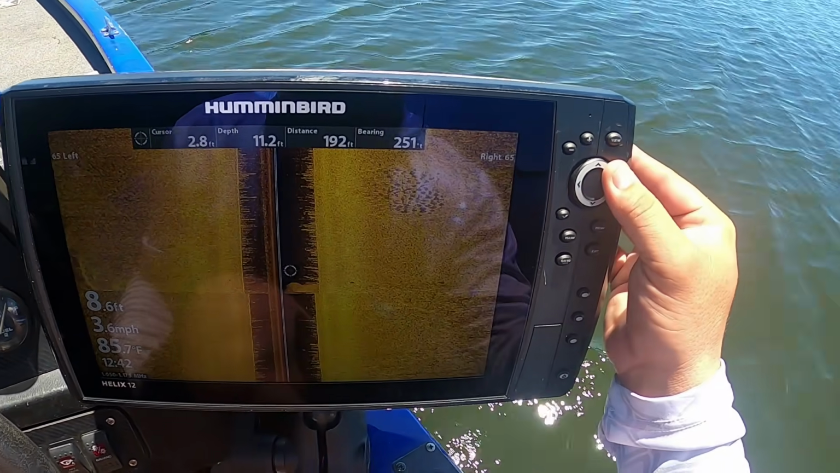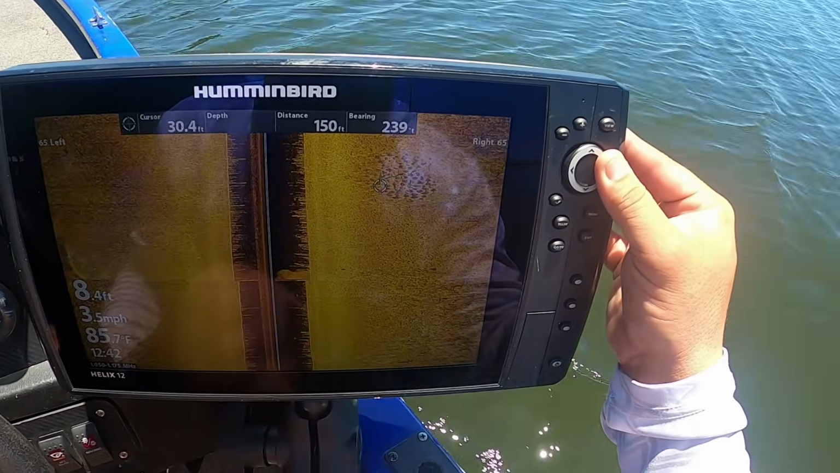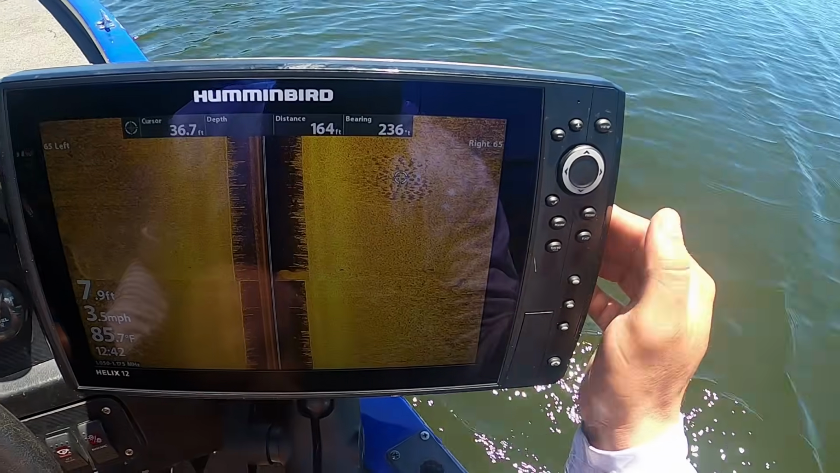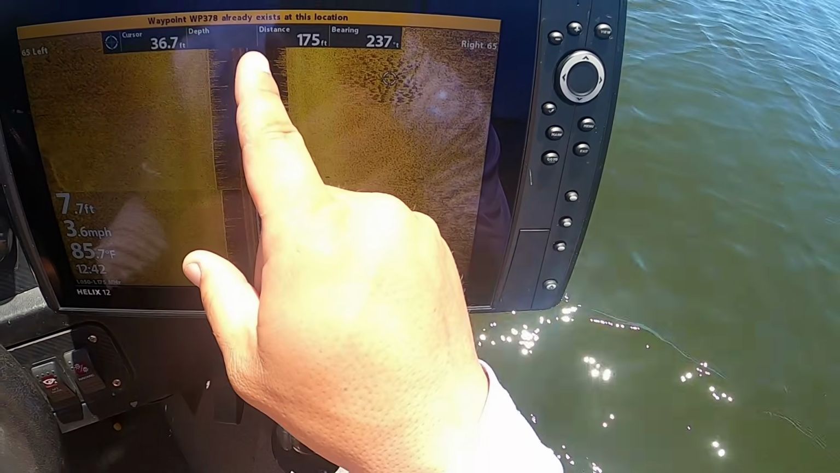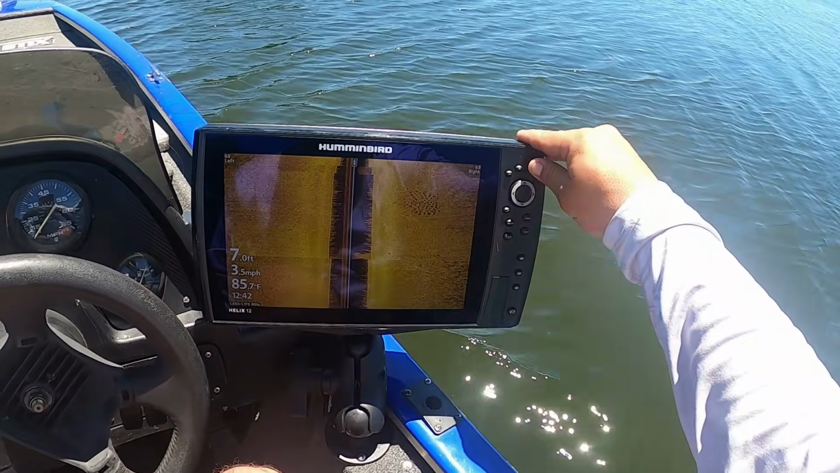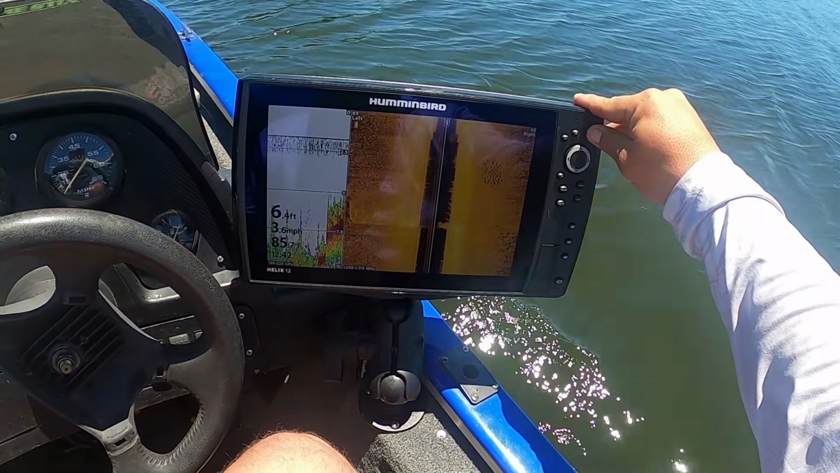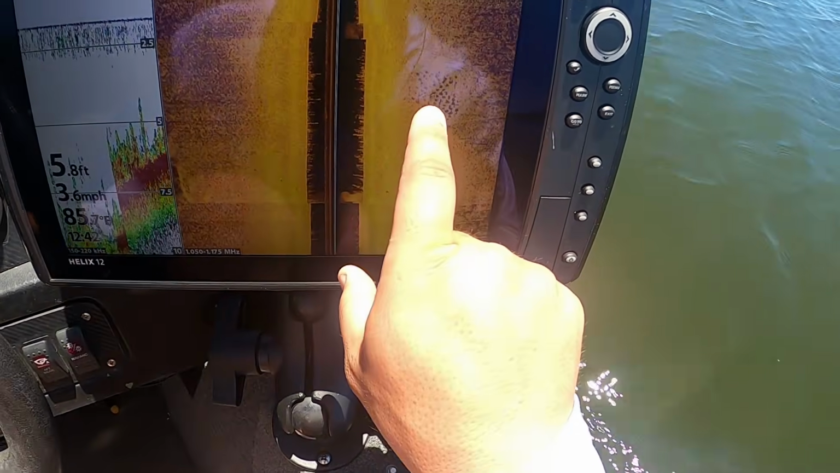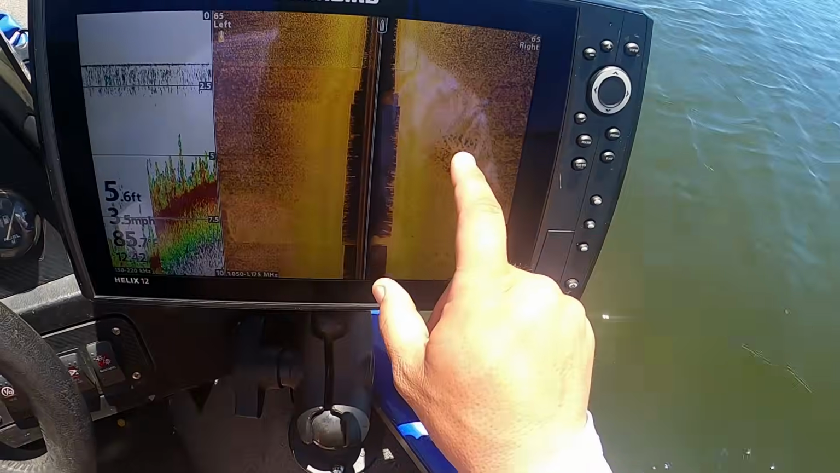So what I'm gonna do is I'm gonna go right in the center of that bluegill bed, and I'm gonna push mark, okay? Now, after I push mark, we're gonna go back over the top of it. Look at this, guys, look. There it is right there. You can see the bluegill in the beds right there.